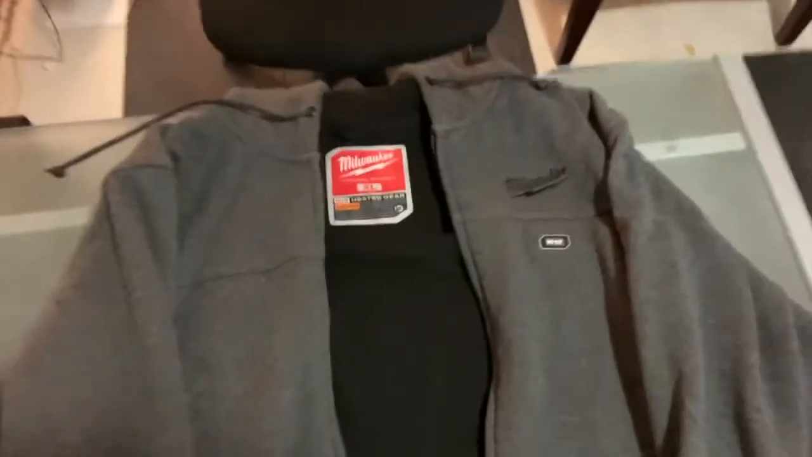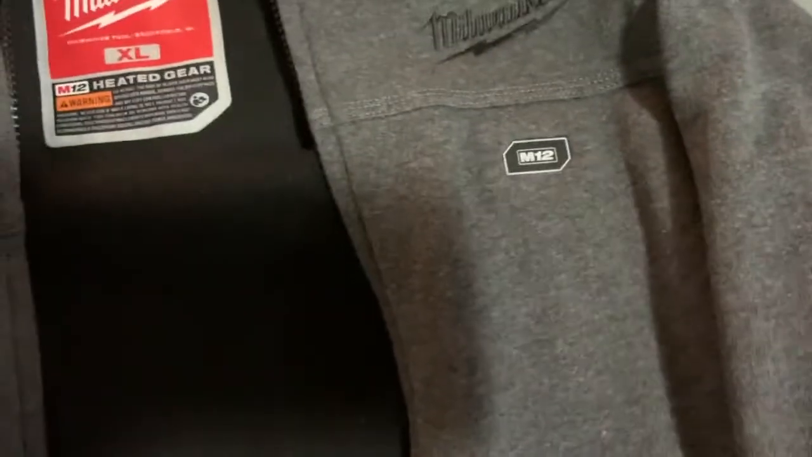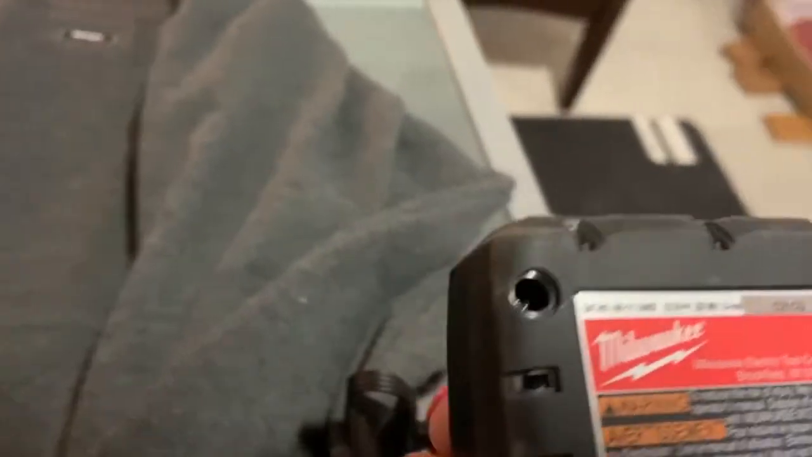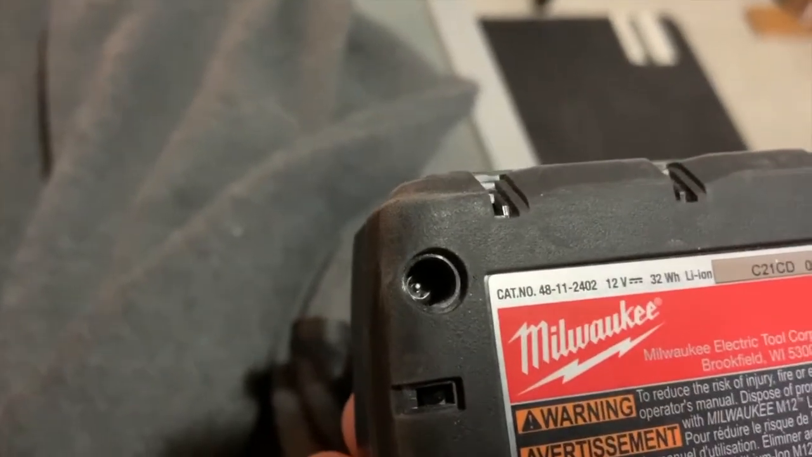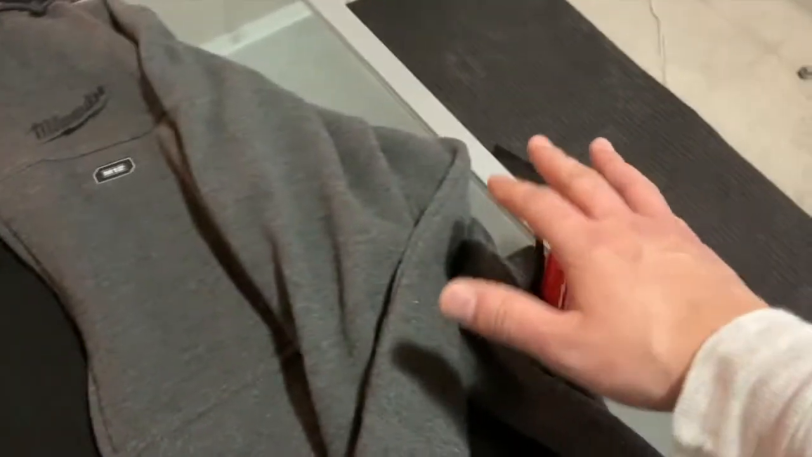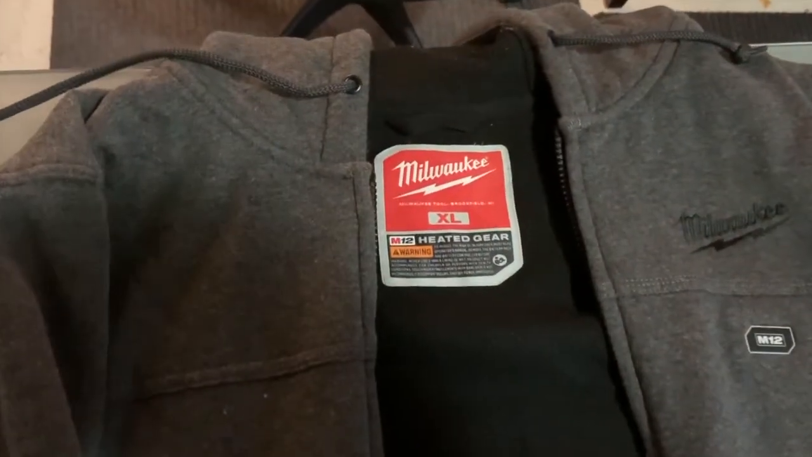So just to show a little bit about what we're working with here, we are working with a Milwaukee M12 heated gear. This is 12 VDC, and we got it powered off of an XC3 M12 lithium battery. This is extended. It's not as much as the 4.0, but the 3.0 does just as much. That's 3 amp hours instead of 4, running on 12 VDC, which gives us a total output, for those interested, of 32 watt hours. It's a good battery. I like it. It's decent for my tools, and it's enough charge to power this sweater on high for about 6 hours or so. So good on Milwaukee for that.